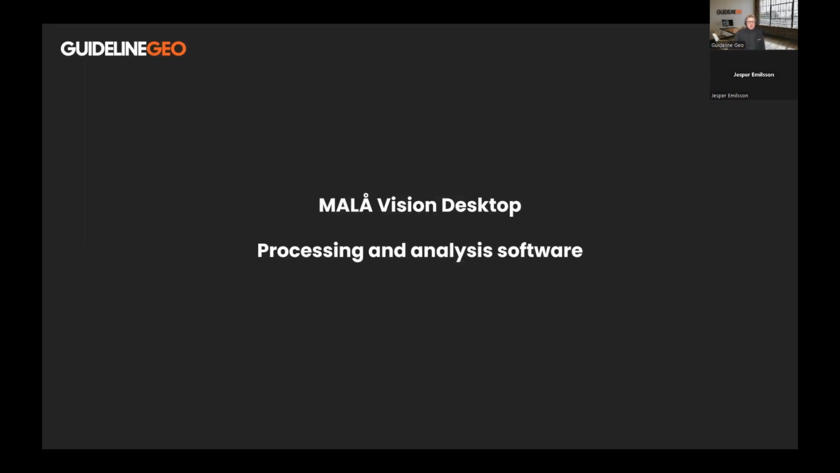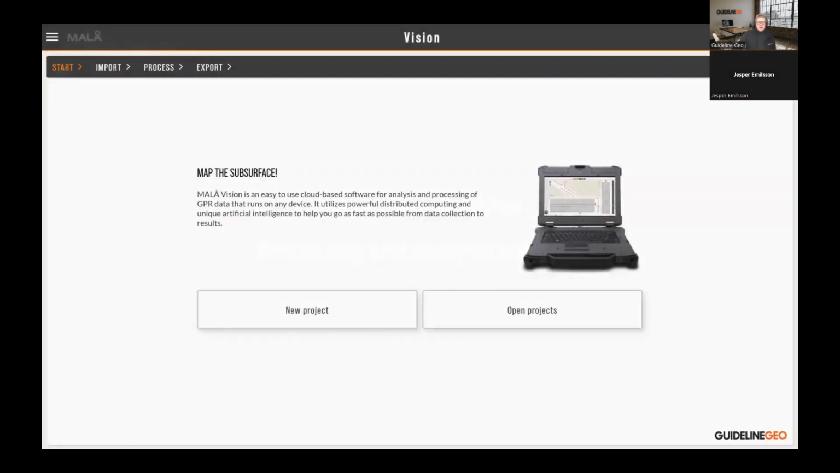So if we look at MALÅ Vision Desktop, which is the really exciting part here, it's our new post-processing software for not only array data, but in a short while also single channel data in larger areas. And for our users of MALÅ Vision Web, you will recognize this view. A lot of what you will see will be familiar to facilitate and make it easier for you to work with the data.